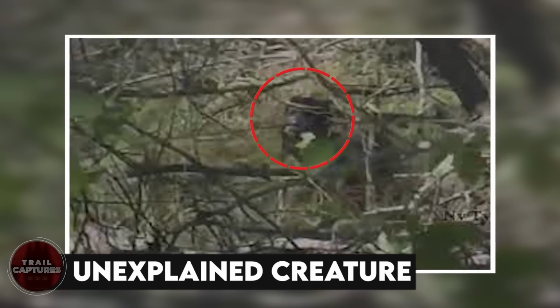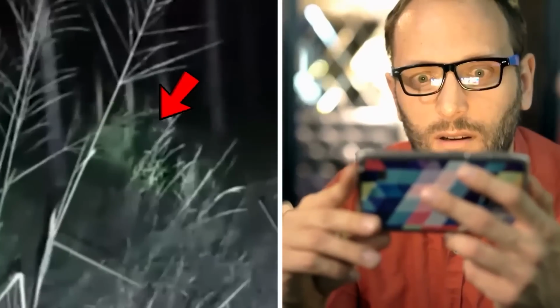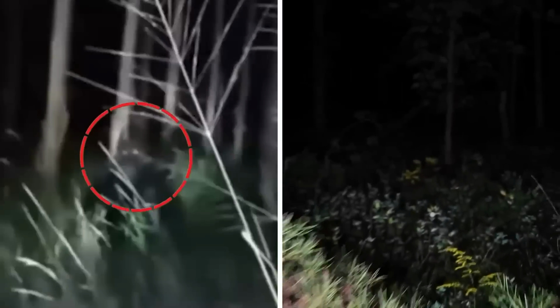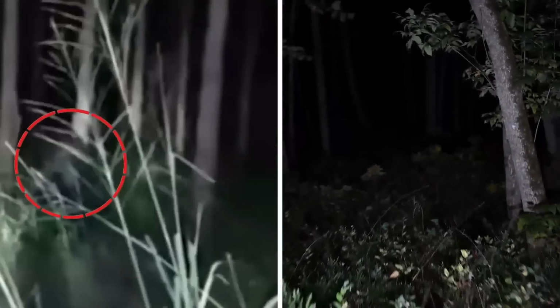Unexplained creature. This mind-blowing trail footage unravels an unexplained creature. It is a black creature with four legs and white, shining eyes, which makes it hard to identify. Just look at the scary eyes of this animal. On top of that, this video was captured in the dark night, with some horror sounds of these wild creatures in the back. With every inch closer to this animal, it gets more horrifying to see.